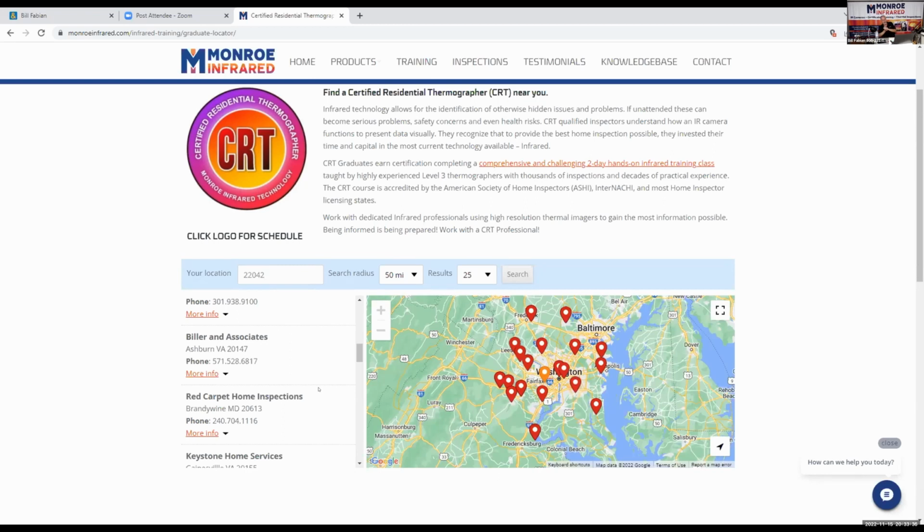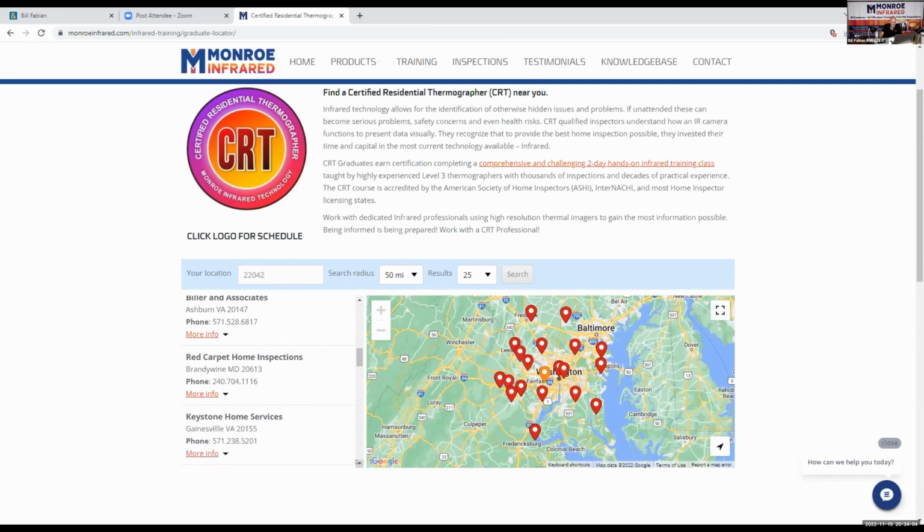And I just wrote an article. If you guys get the Working RE magazine, Working Real Estate, there's a nice article in there that I wrote about infrared. And we promote the CRT grad locator. We promote home inspections. I wouldn't buy another house without one, I'll tell you that. Cool. The stuff I've learned.